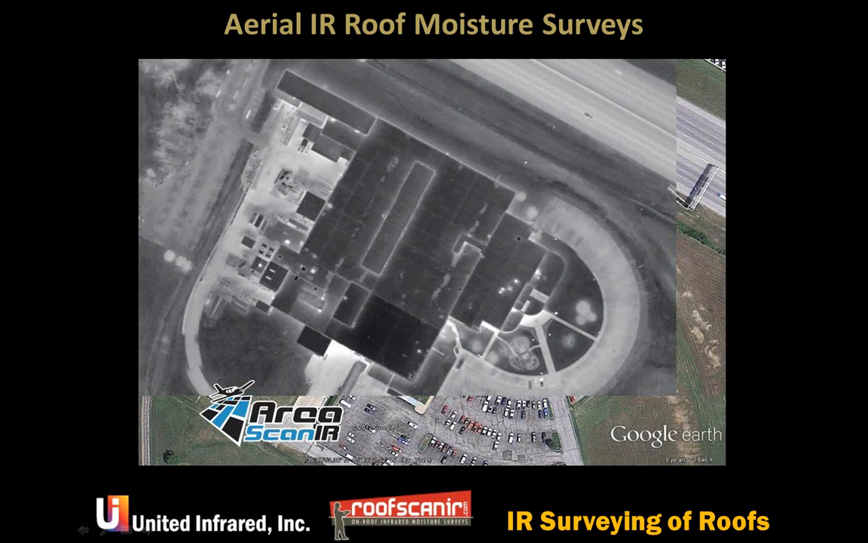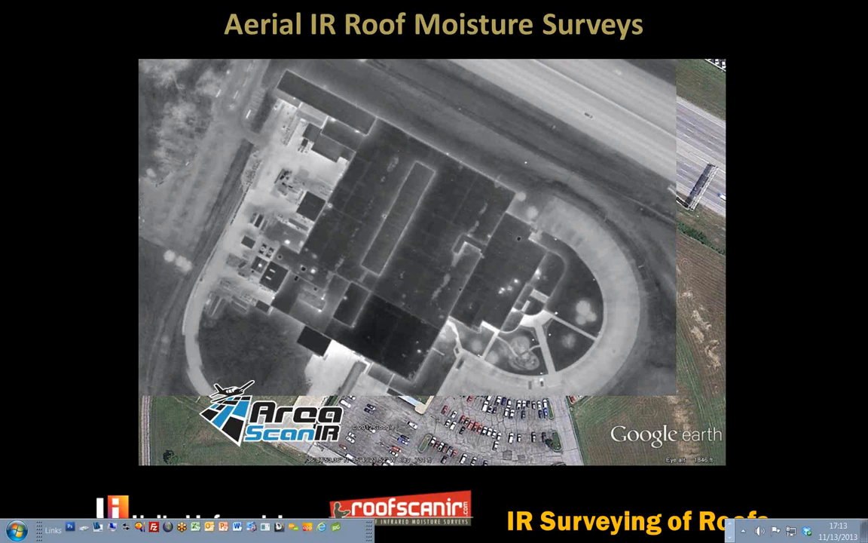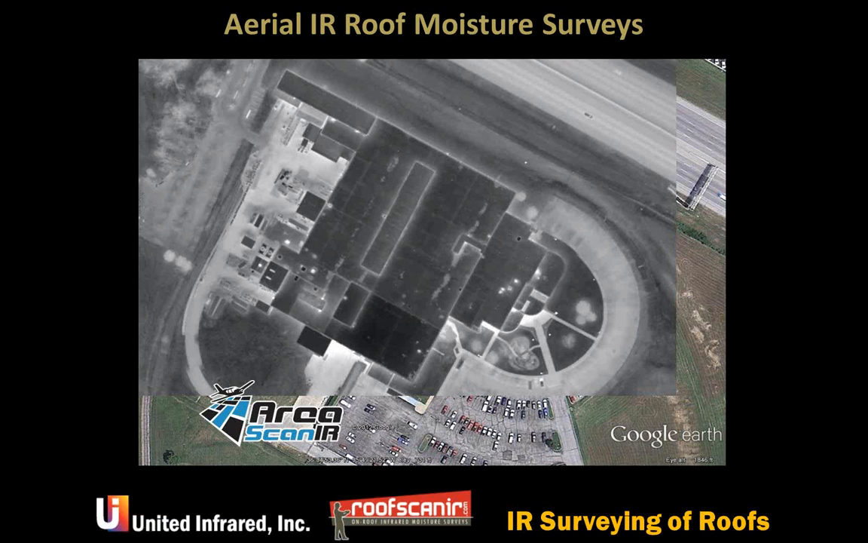Yeah, sure. My name is John Gutierrez. I'm the Business Development Manager for RoofScanIR and Building Science Division. Area Scan IR is archive imagery, a service that's for hire. Insurance companies and building owners can use this for triple net leases. You can use this for reconnaissance, or if you're trying to obtain more work in an area. It is a good marketing tool to show building owners, roofing manufacturers, and facility managers the condition of the roof. It has a very good value.